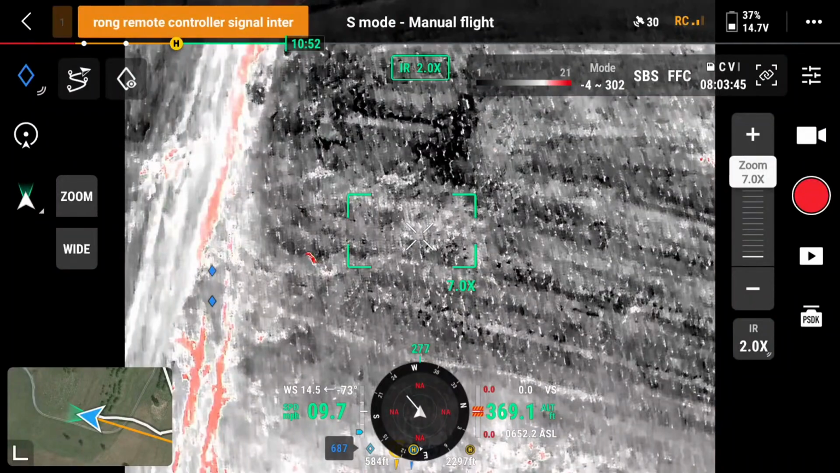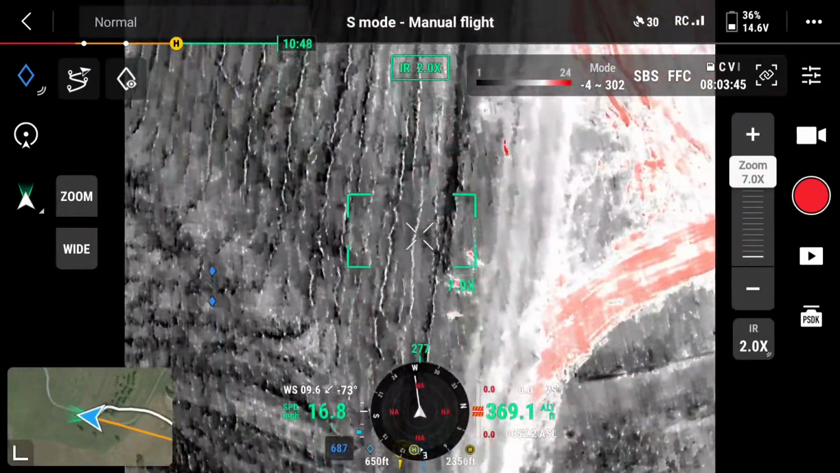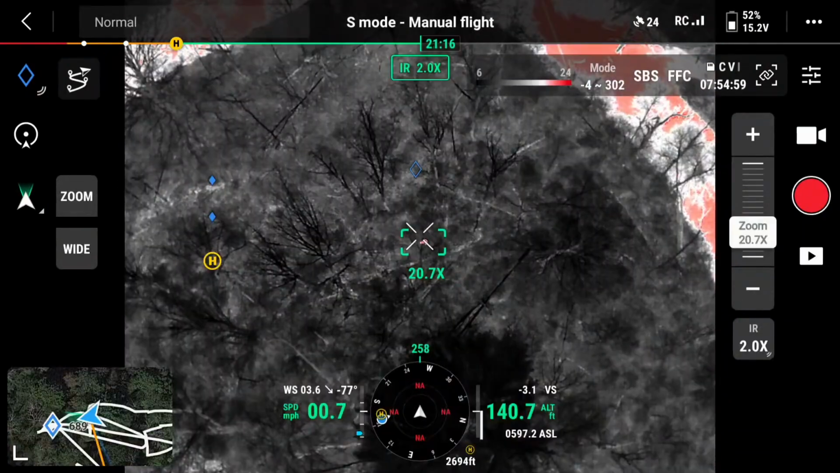We knew the general direction he was heading, where he was going to end up. He was actually heading back towards the Airbnb they were staying at, so we figured we'd call it quits for the night, regroup in the morning, and try again.